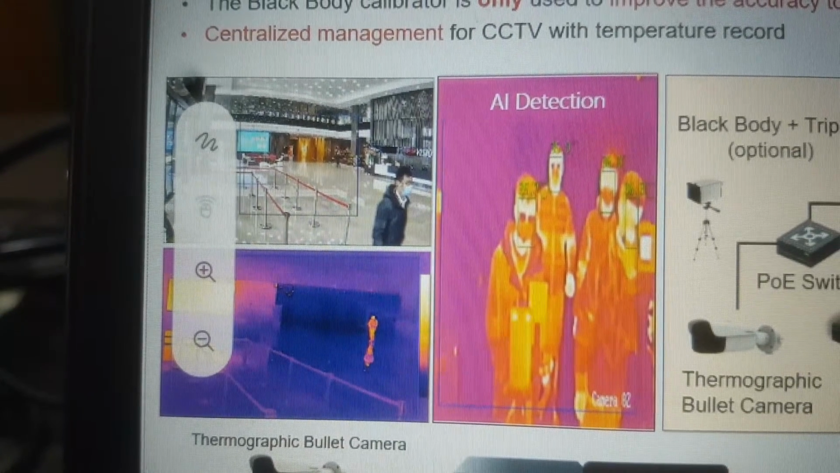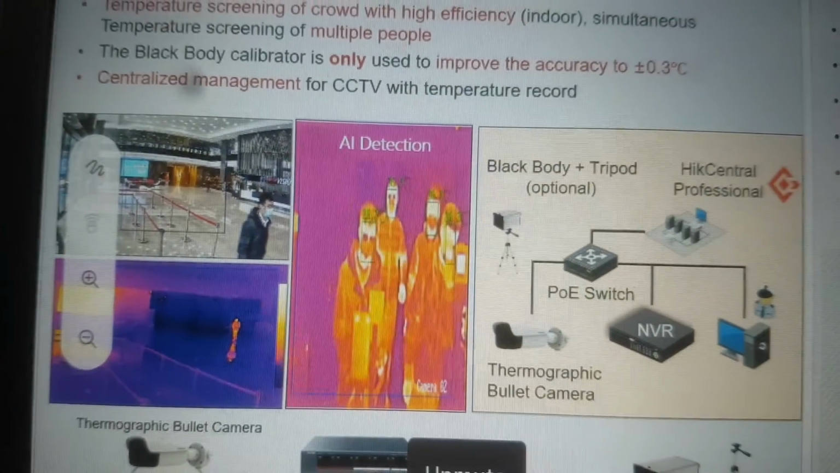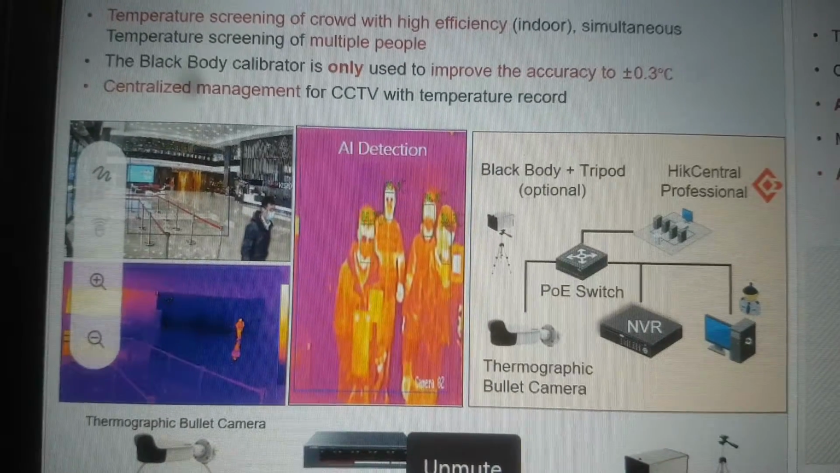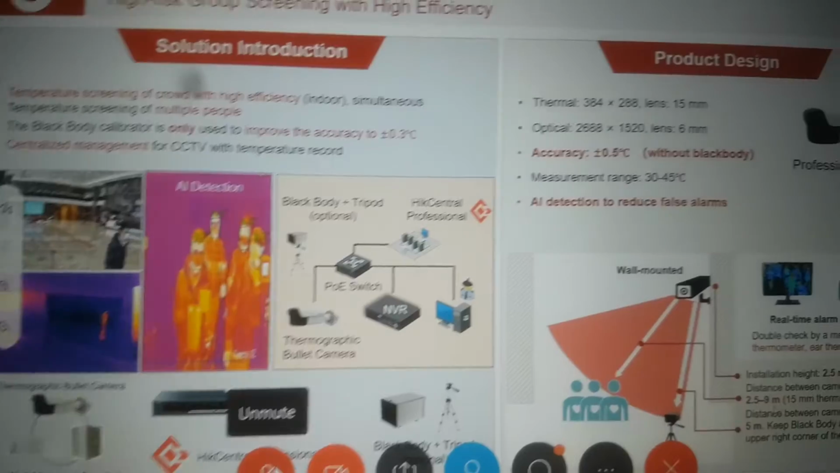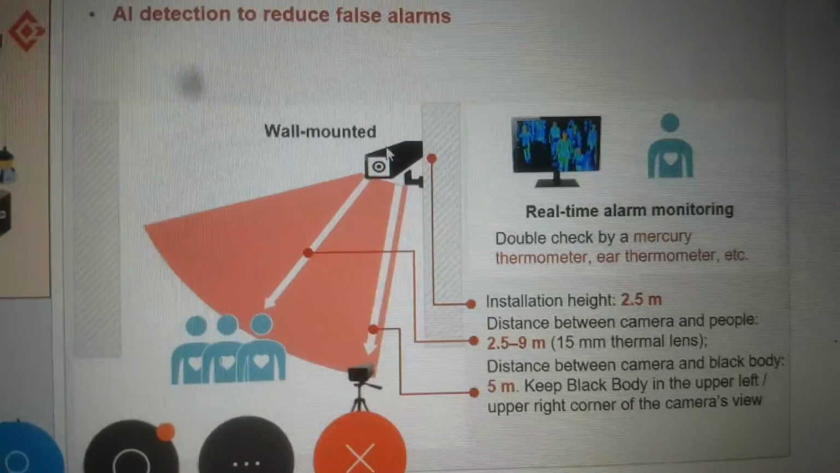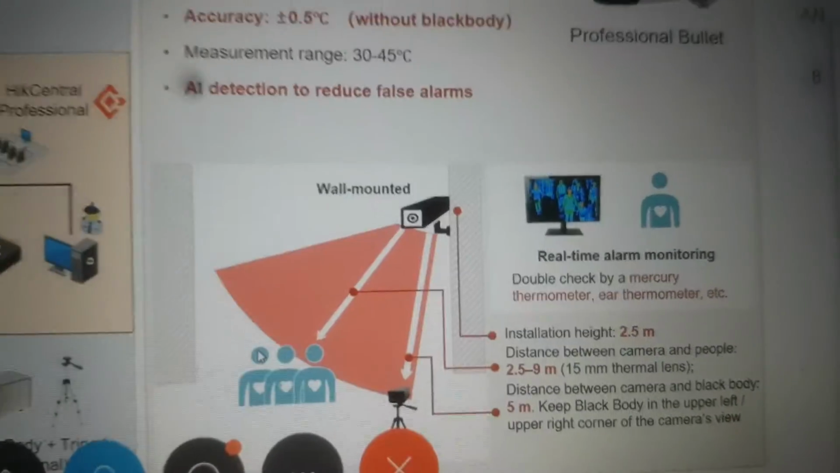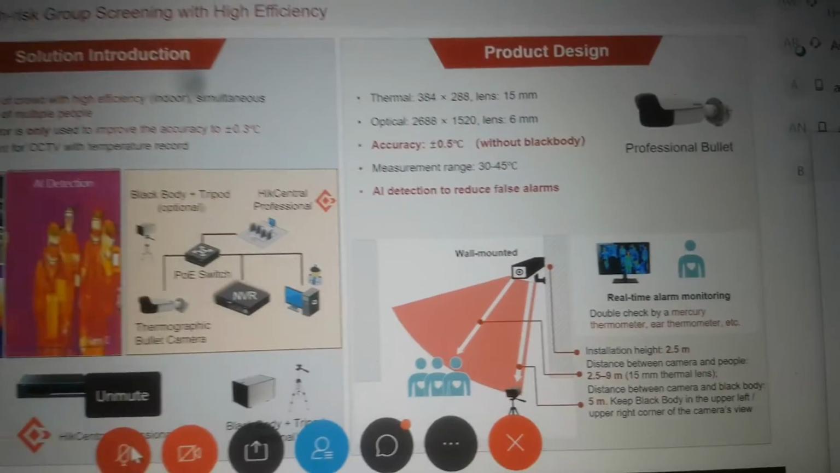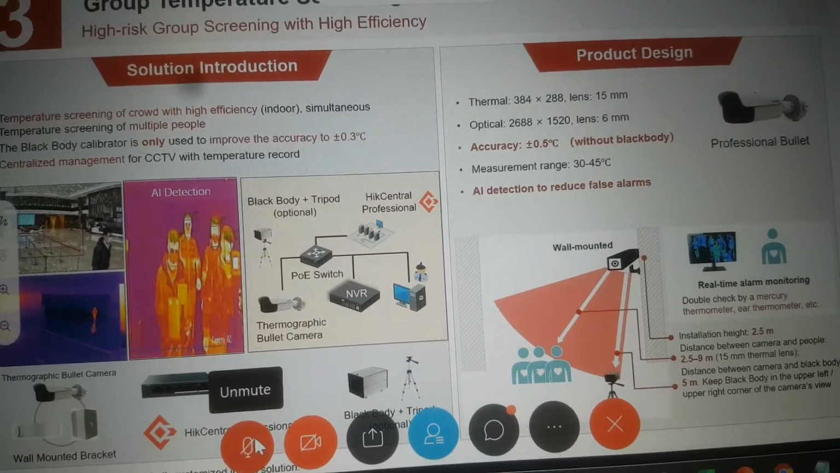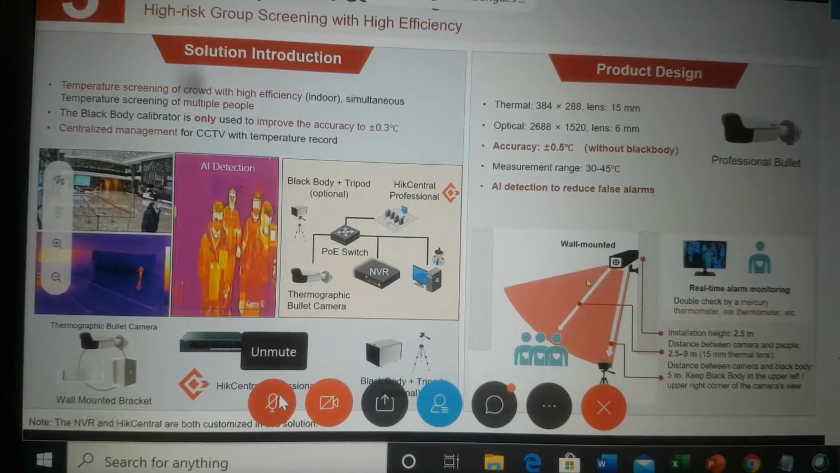And coming to this camera, this is our professional bullet camera, which is having a 15 millimeter lens. With this lens we can have a detection range of 2.5 to 9 meters. This camera is wall mounted, not on a tripod, because this camera is meant for mass detection. If you want to detect the number of persons who are coming inside, we can use this camera, and at a time we can measure up to 30 faces.